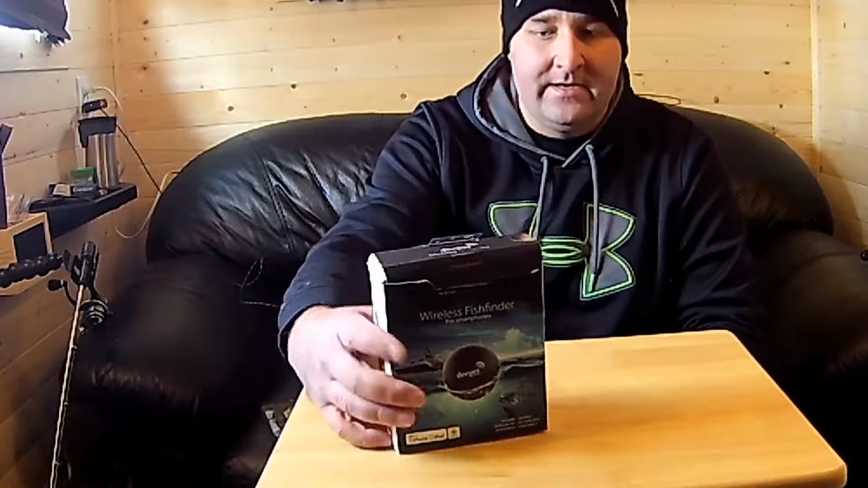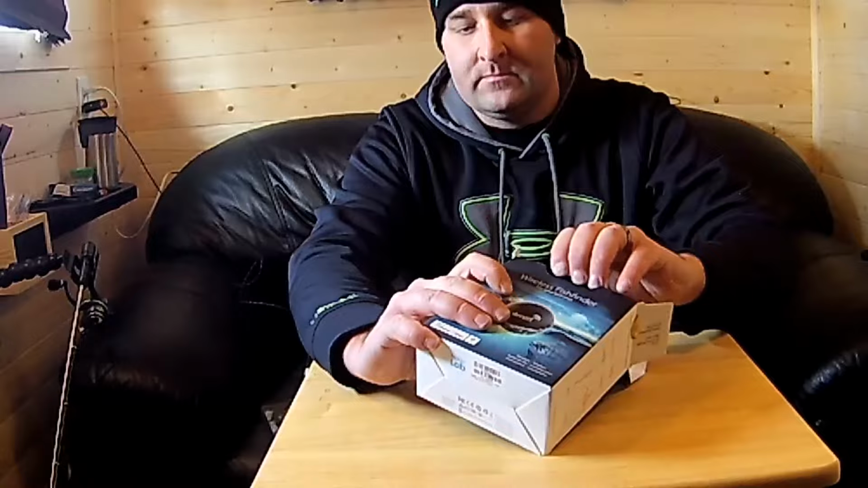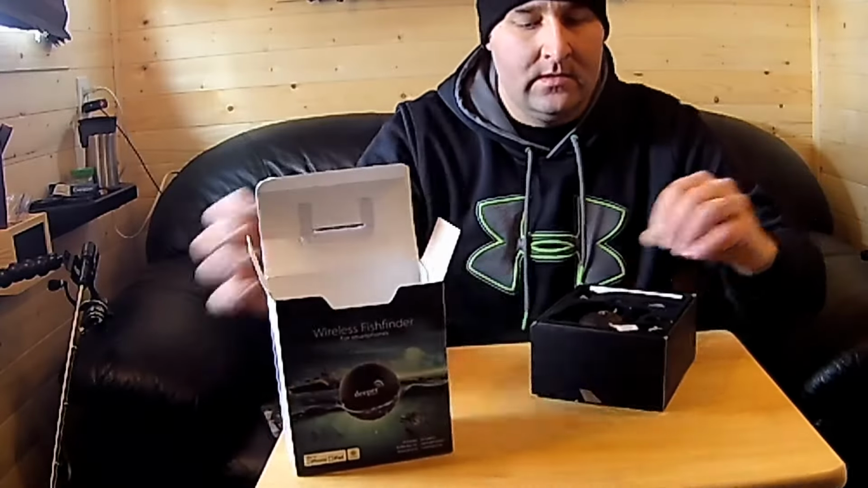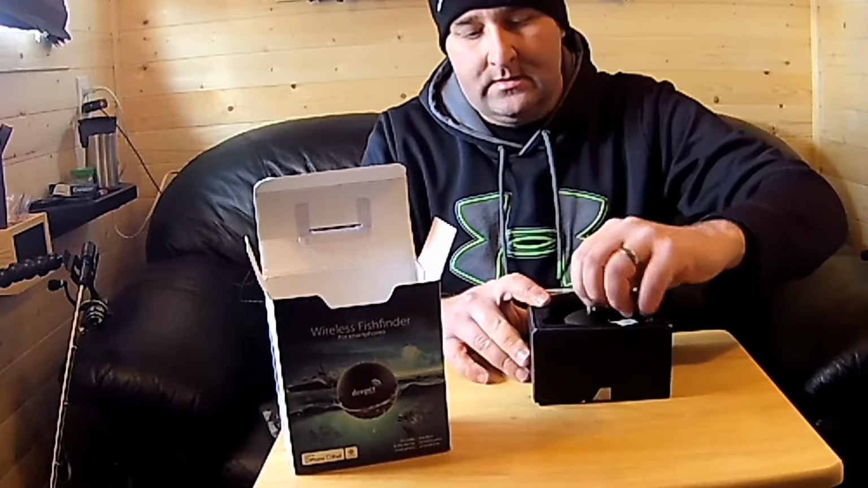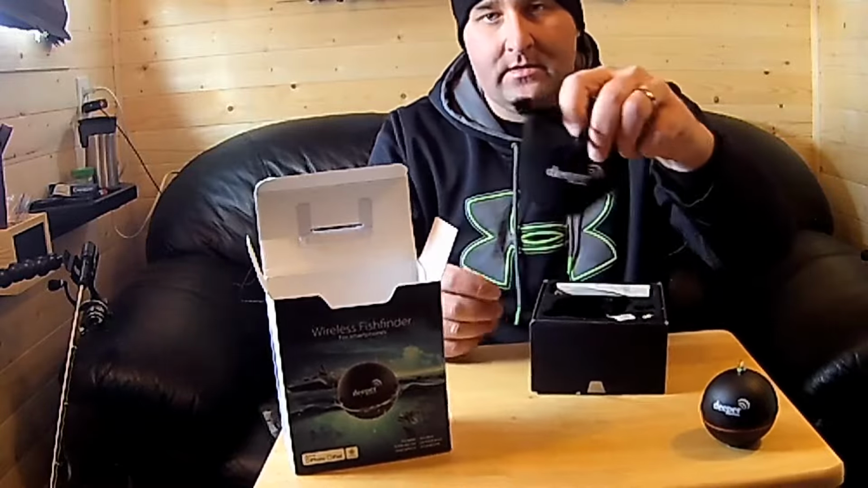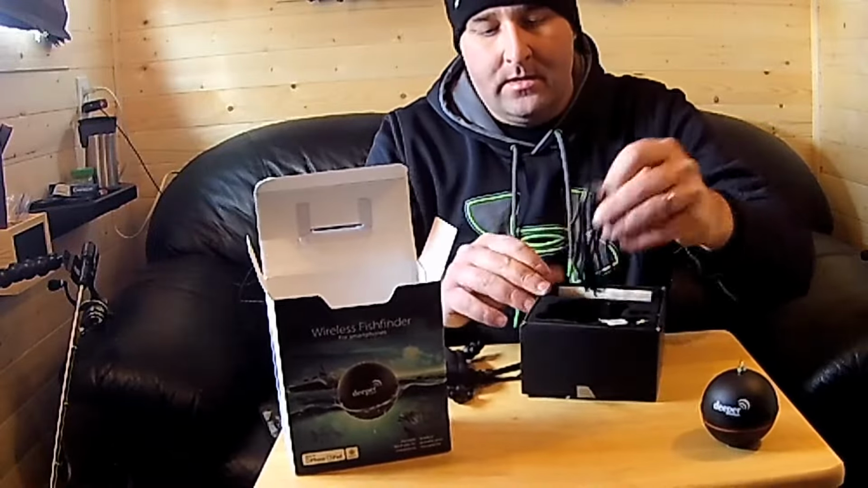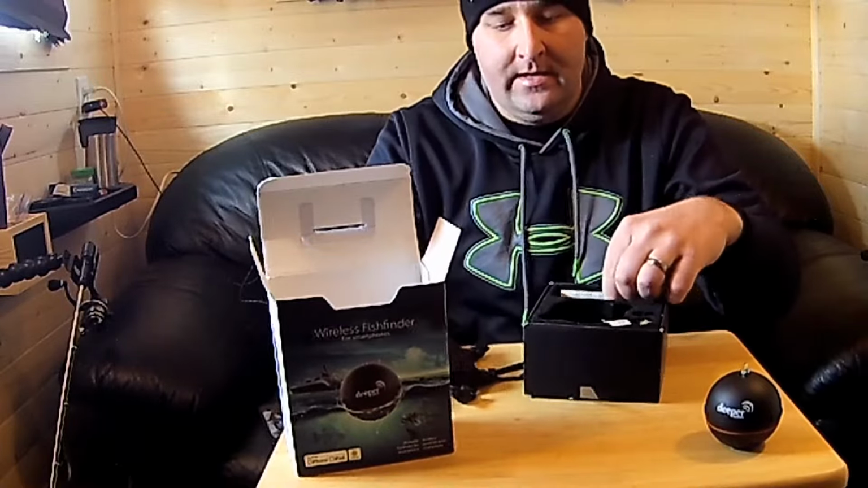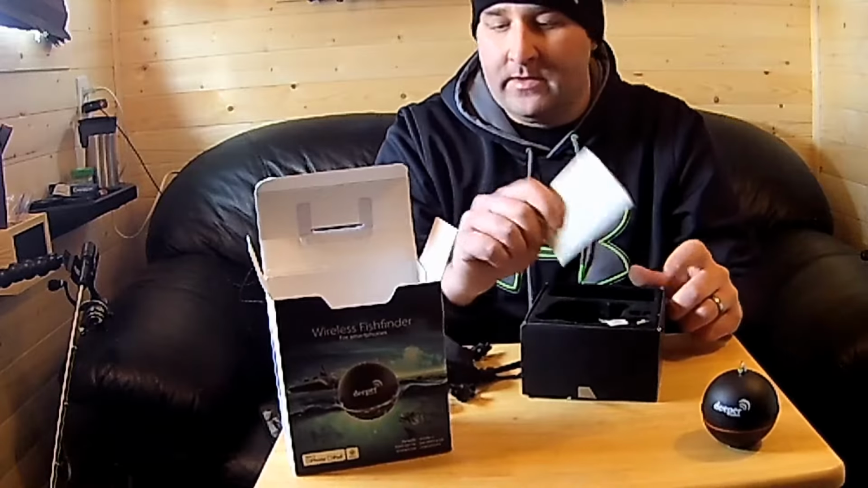So we're in the nice warm shack now. I have my Deeper. Let's open it up and see what we got. So what comes in the box is, of course, our Deeper sonar. We get a couple extra screw-in eyelets here for different applications. Also a nice little carrying bag for it, our charging cable, which is USB, and of course our instruction manual. We'll hold on to that guy.